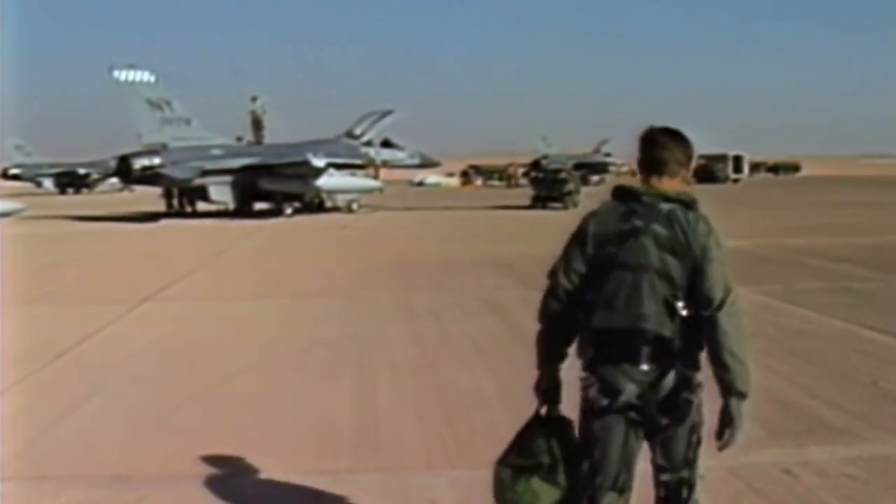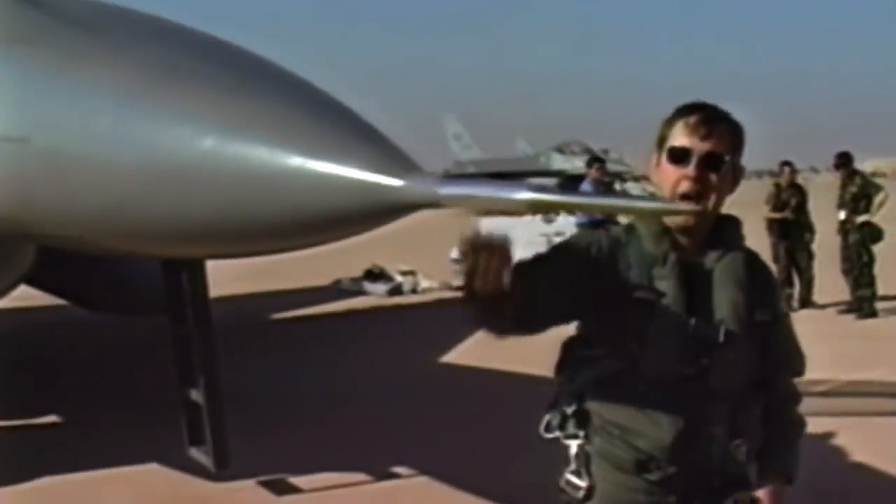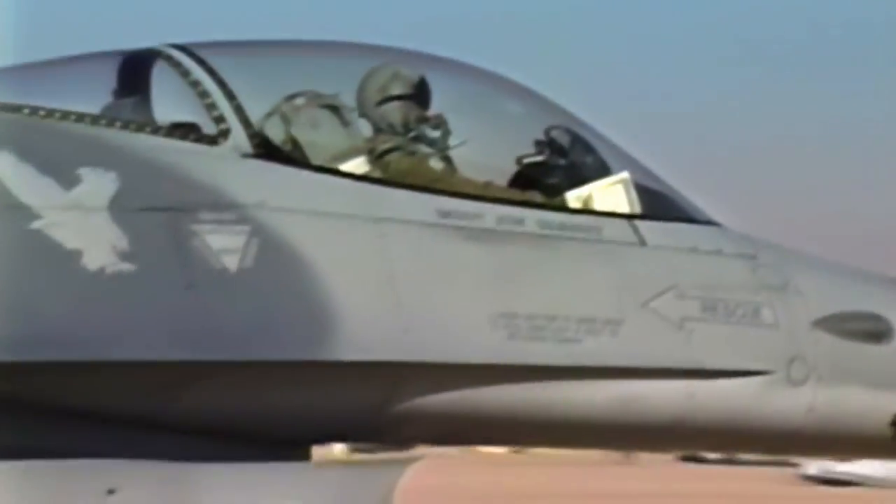Throughout the brief, stepping out to the jets, your entire focus is on getting the job done and bringing everybody home safely. You're so focused on doing the job and being in position and watching your radar. You think you're going to act one way, and then you hope you act one way, and once you get up in the air, you may act a little different.